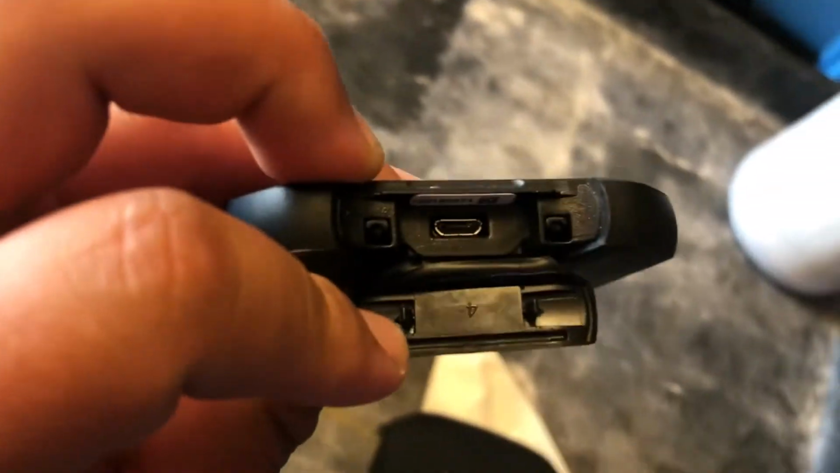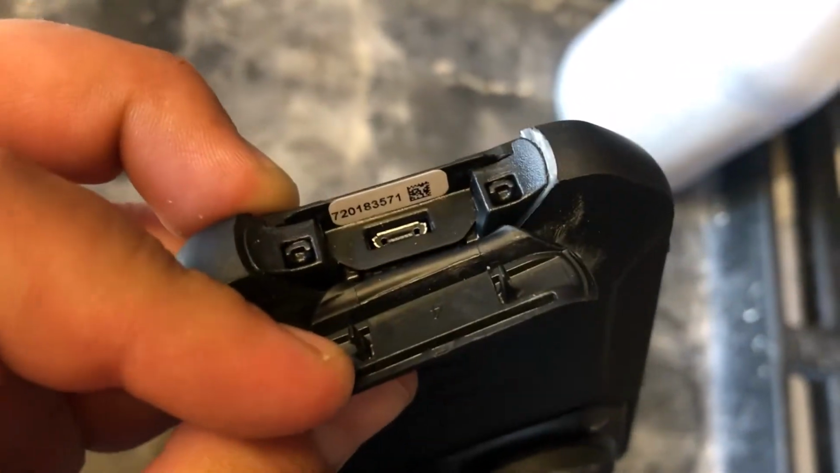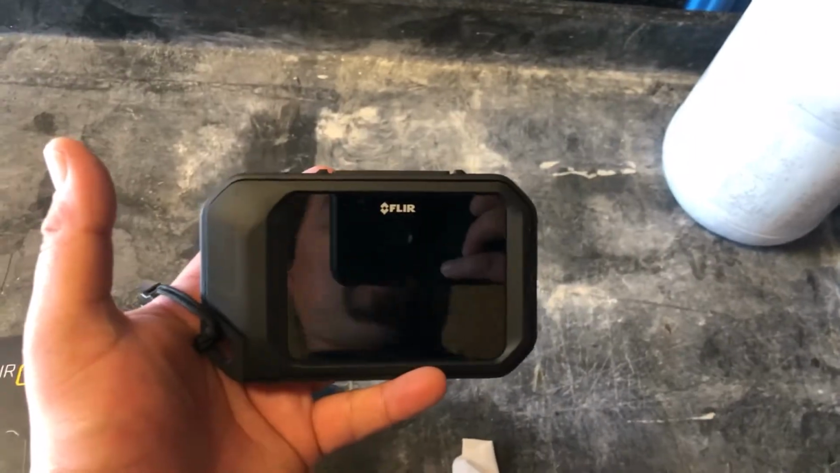To charge it, micro USB, so that's pretty convenient. Works with a lot of other electronics that you may have. It's a very slick design.